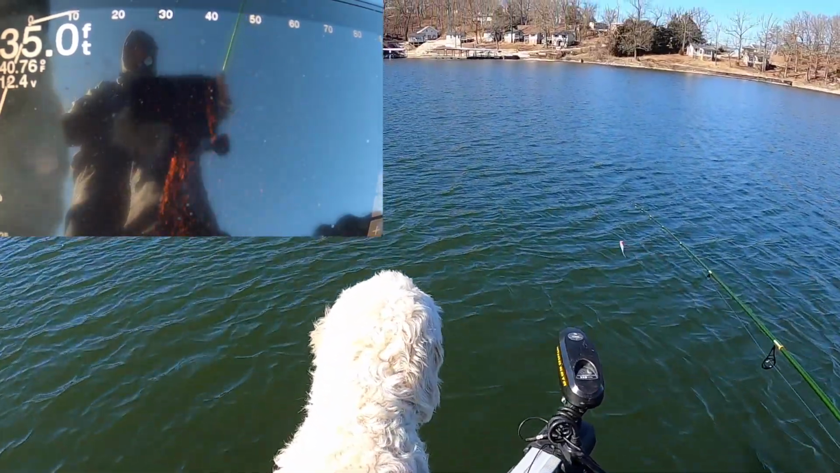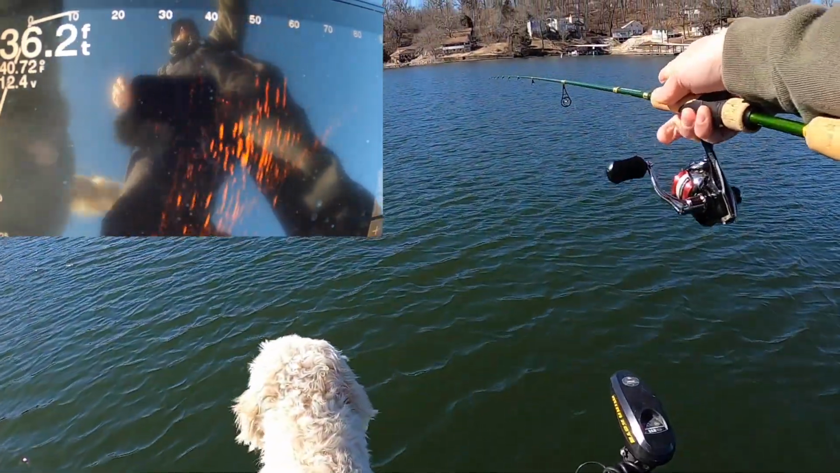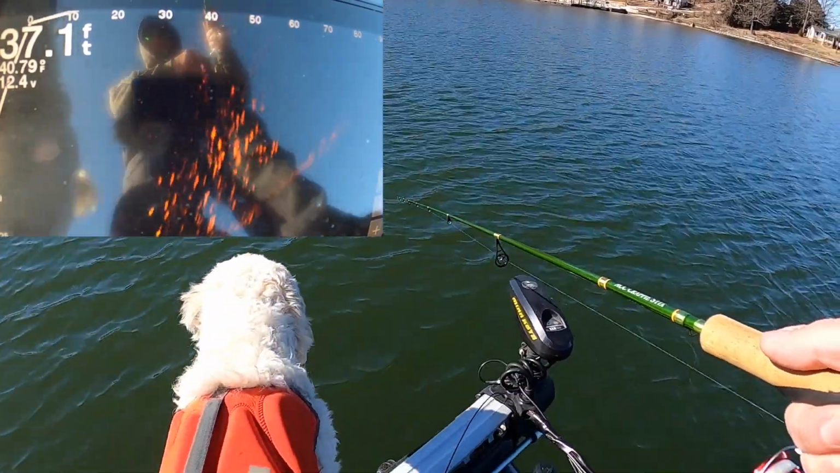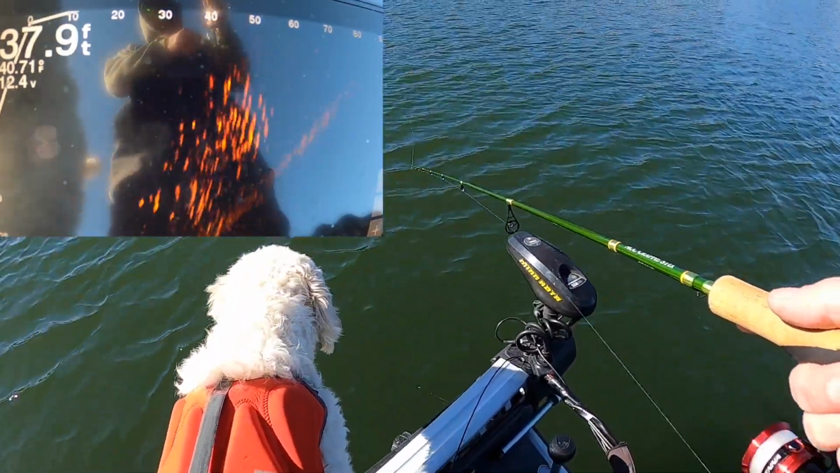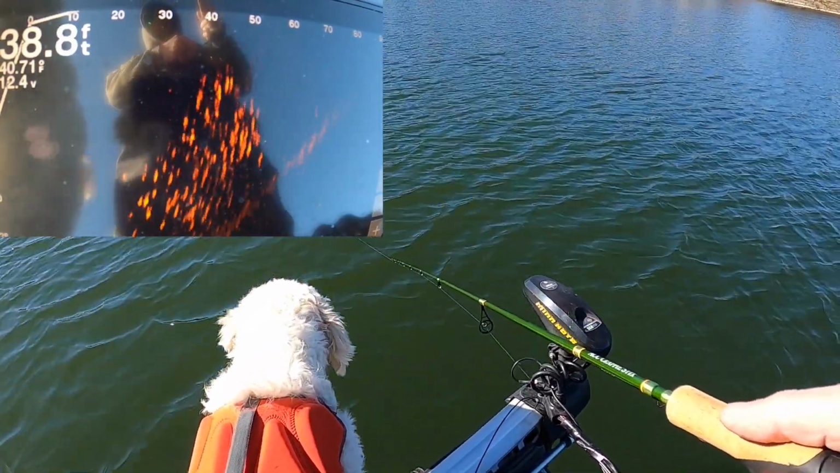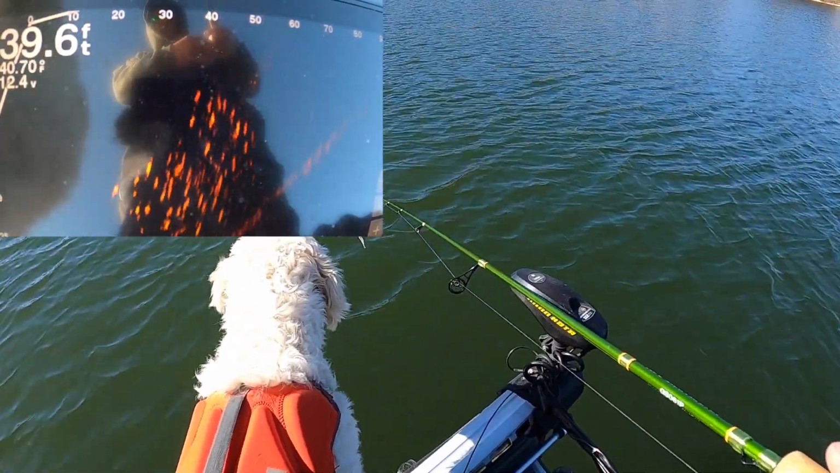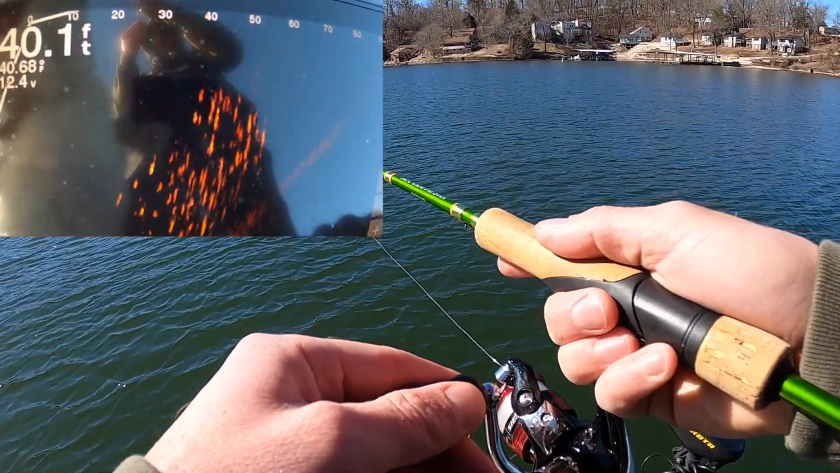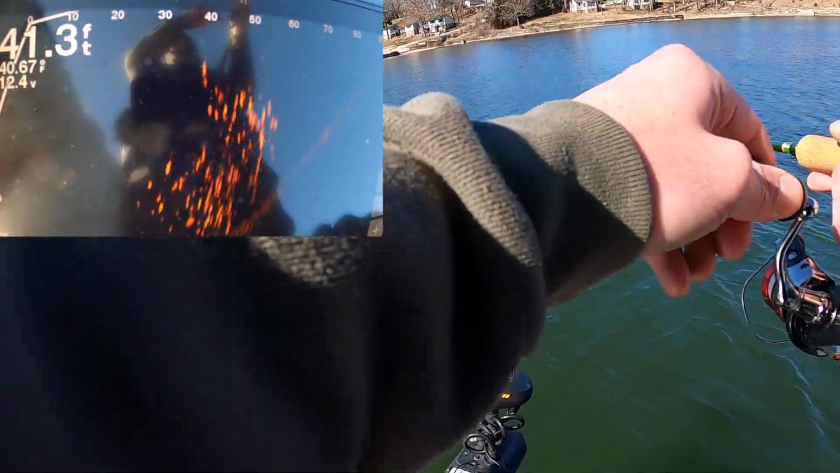These are still, we're over 35 feet of water here. Let's see if they bite first cast or not. Getting a little close to them. Coming in a little hot. Another cast in here, Bernie. Do a little slow reel here, and there he is.